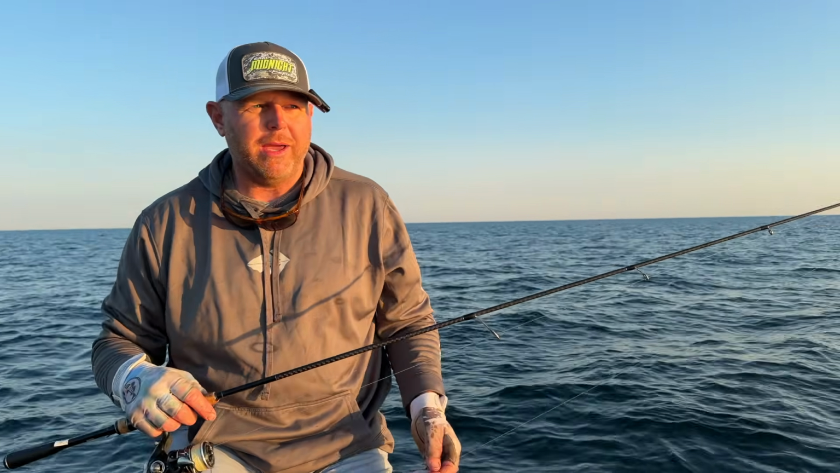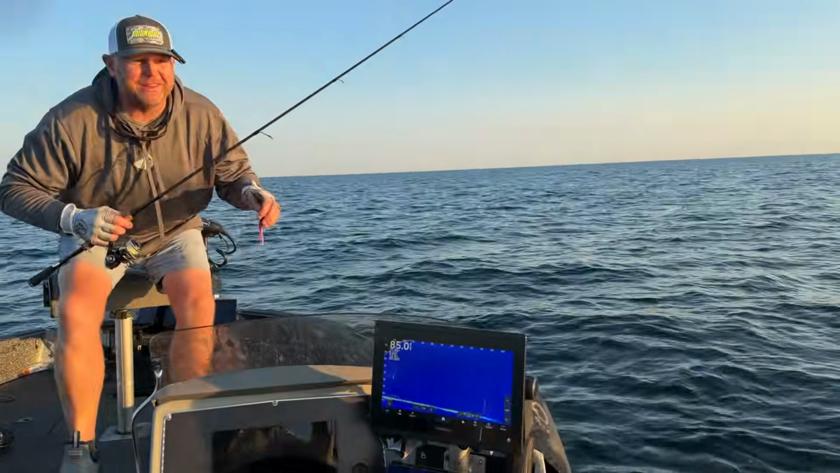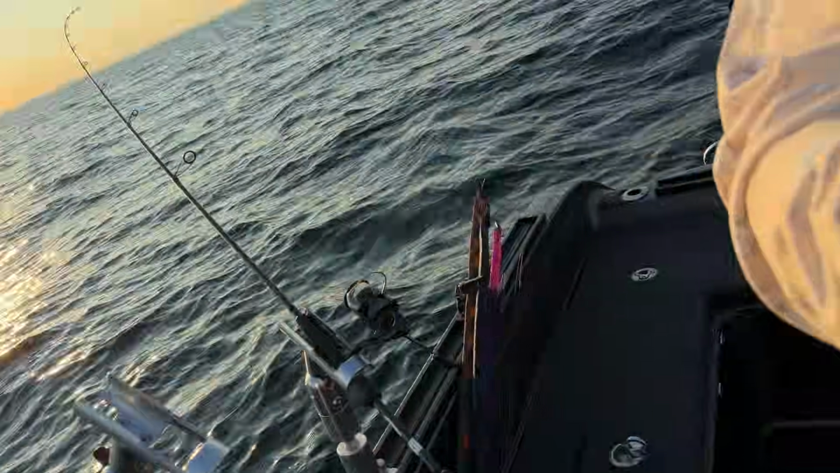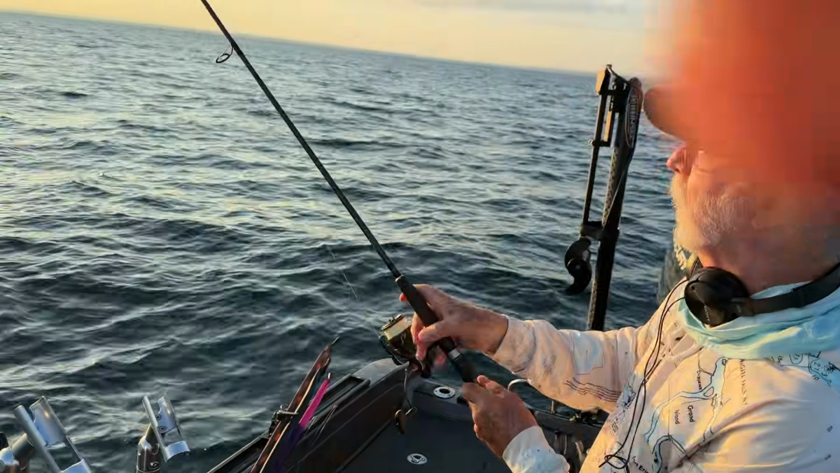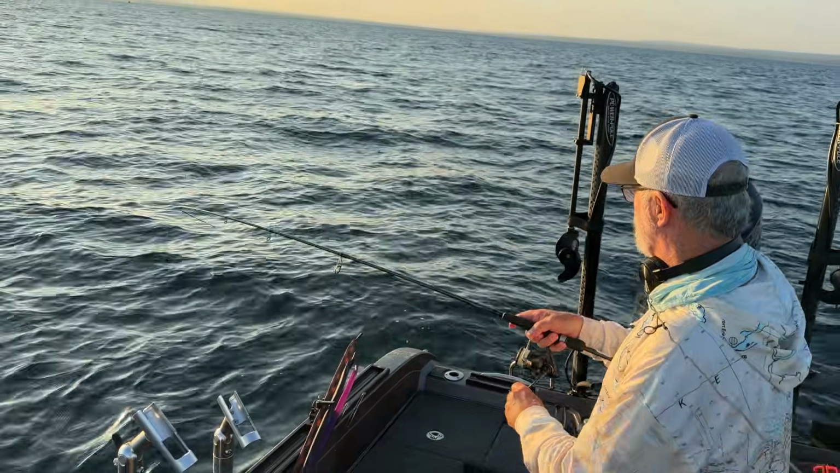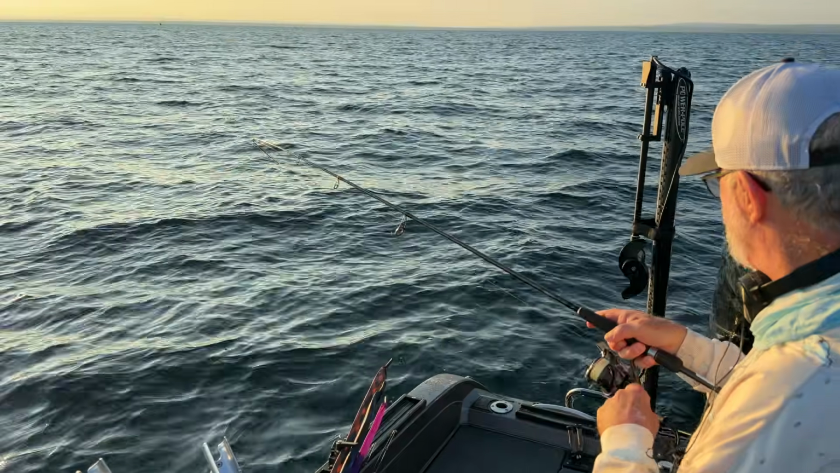Jimmy, I think we got one on that back. Yeah, he's going. There he goes. As I'm doing that, Jimmy's got one hooked up here in the back on our Walleye Nation Creation search bait. Let me see if I can get this one reeled in, Jimmy, with my headphones on. Yeah, that boy. Looks like we're hooked up. The captain's finally got one.